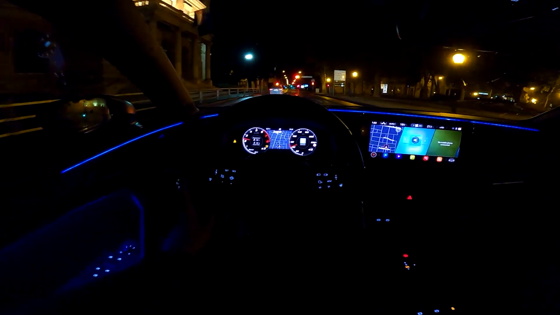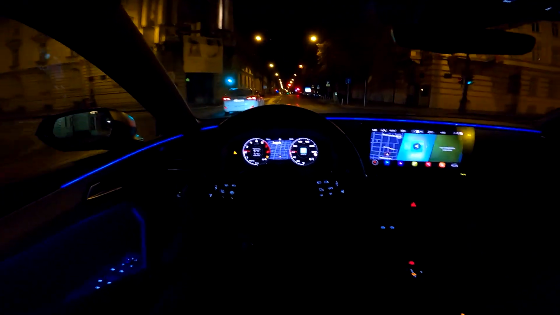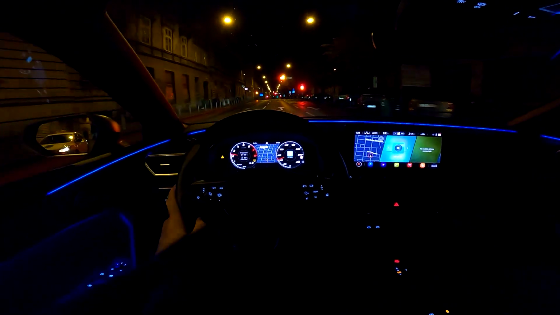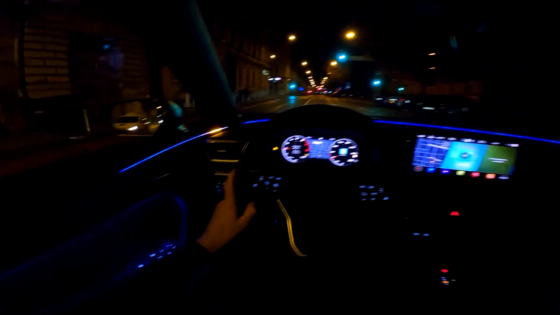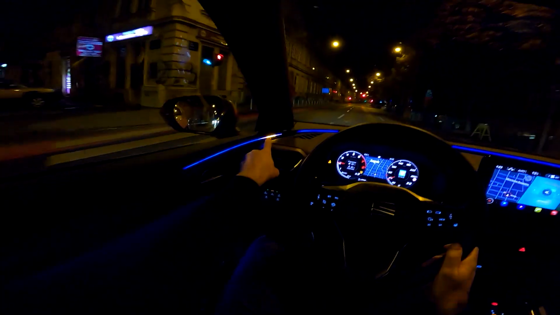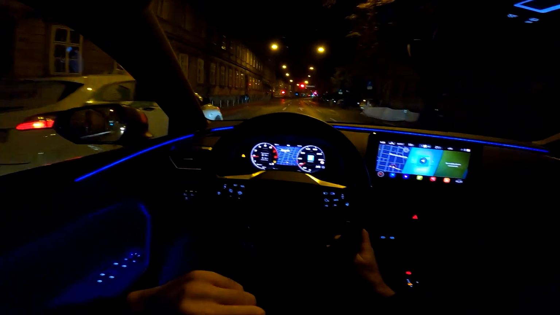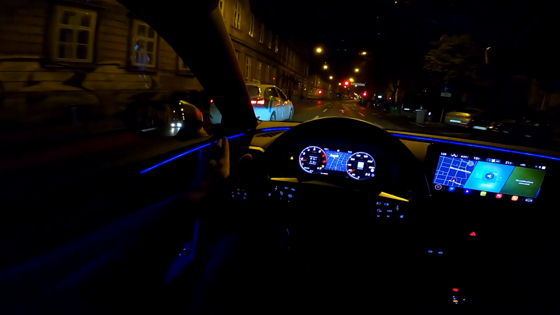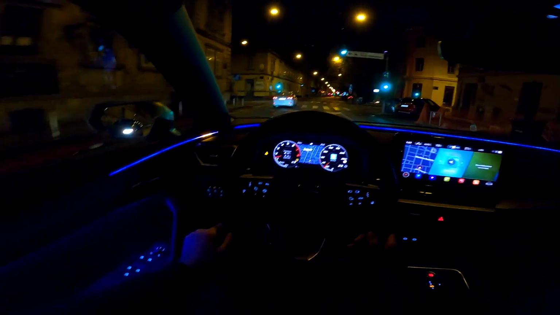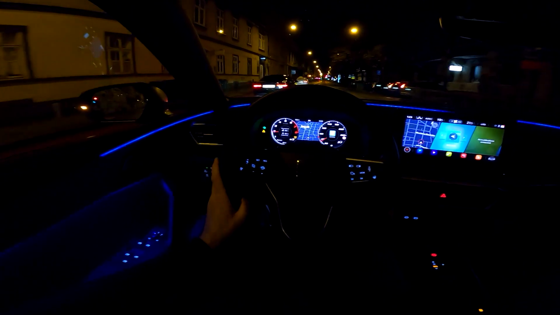Let me demonstrate to you the blind spot assist once again with this car. So you see this? It's illuminating and telling me, hey, the car is in your blind spot. And now back to blue when we don't have the car in the blind spot. We have it again. Once again, illumination. Very, very cool indeed.